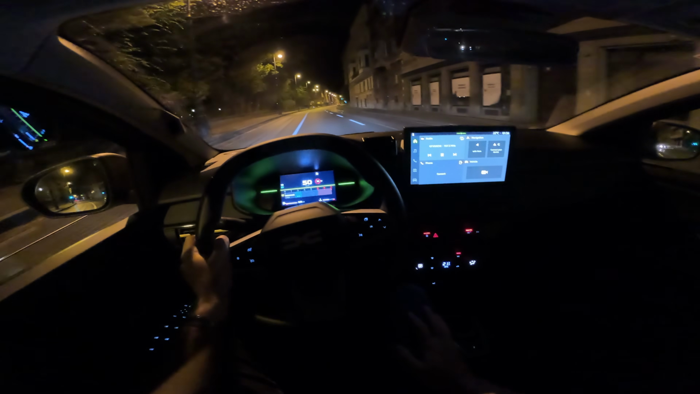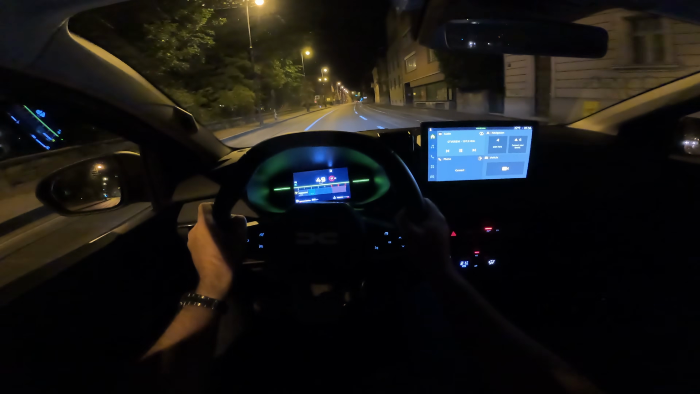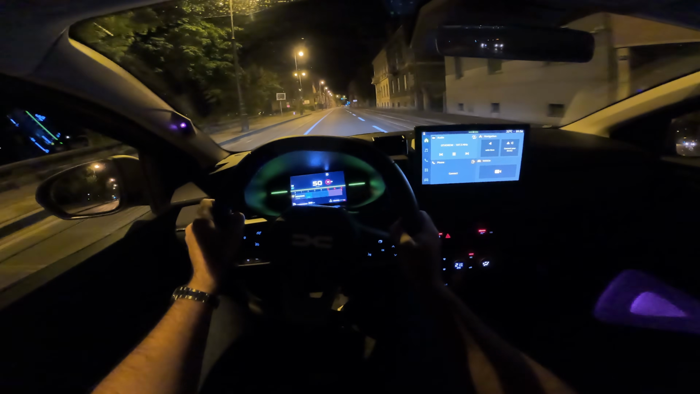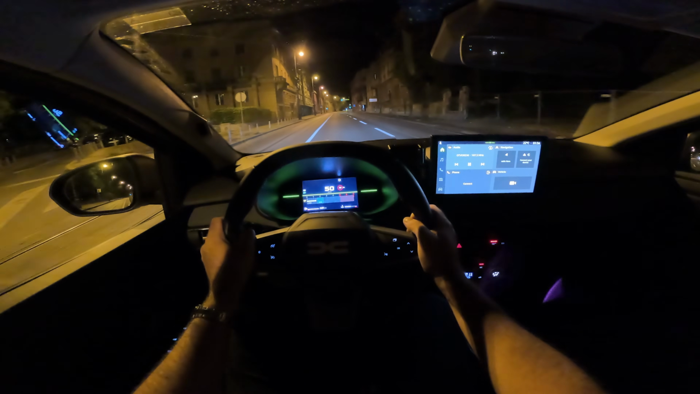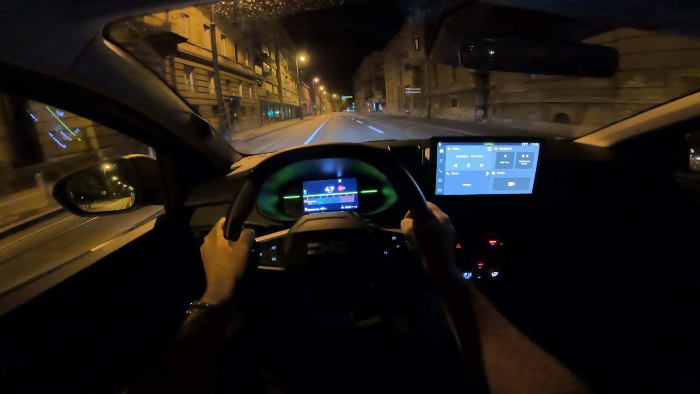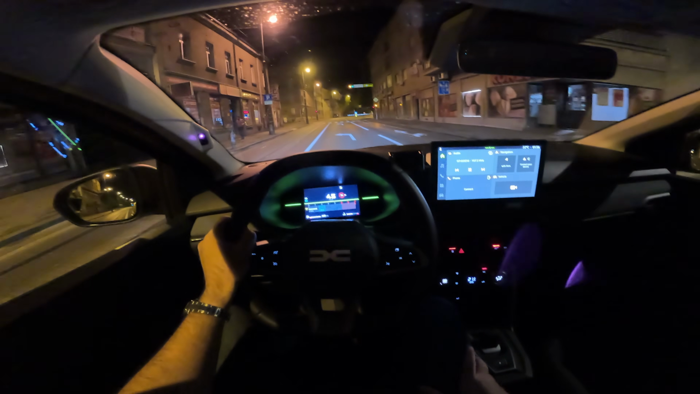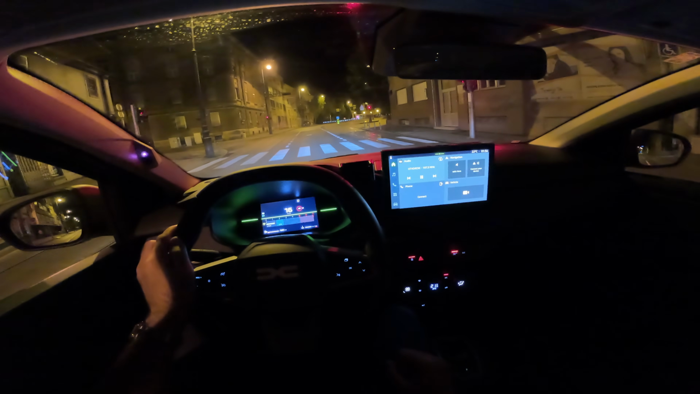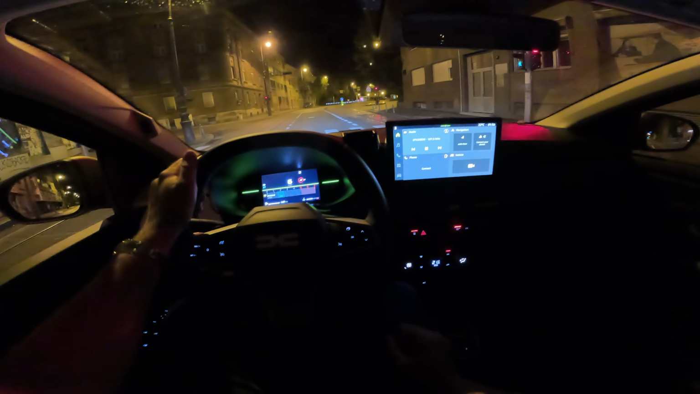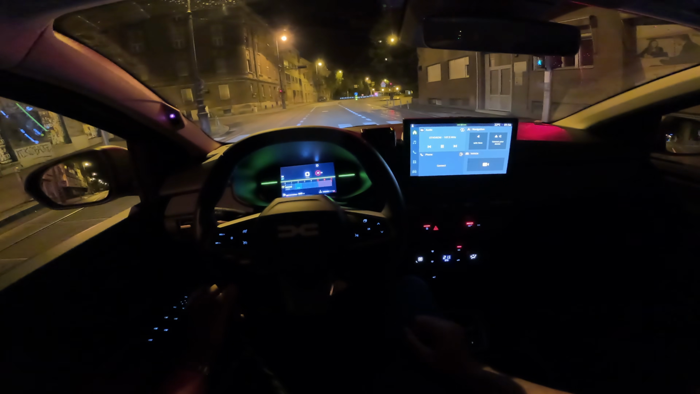But I think this dual screen layout is actually quite nice during the night. Of course, I would love to have the ambient lights, but again, I think the average buyer of this car does not care about that, and that is why there are only things that actually probably matter more, and that is how Dacia decided what to put in this car.